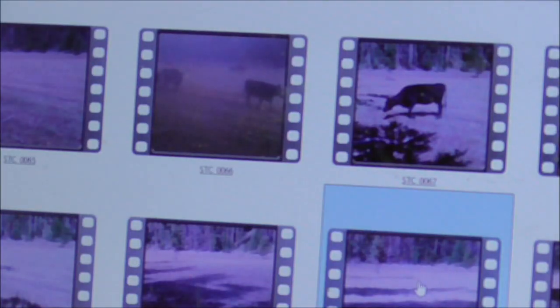Yeah, there's an ear right there. That's another cow. In the right spot, these cameras are a lot of fun. In a spot like this, it's very disappointing.